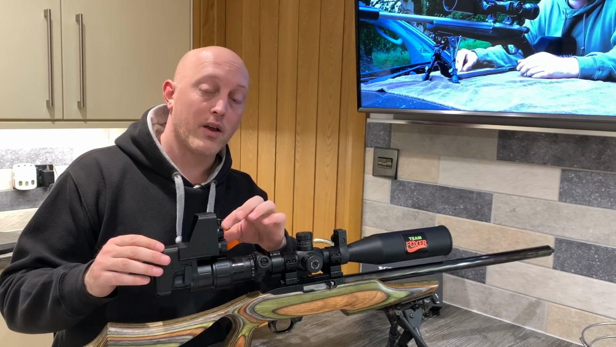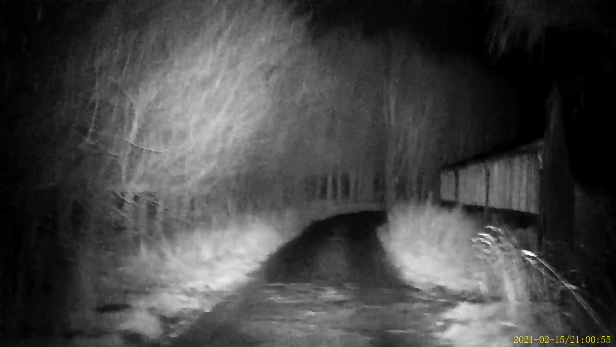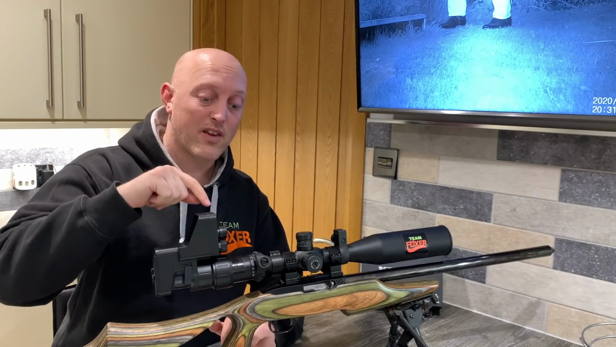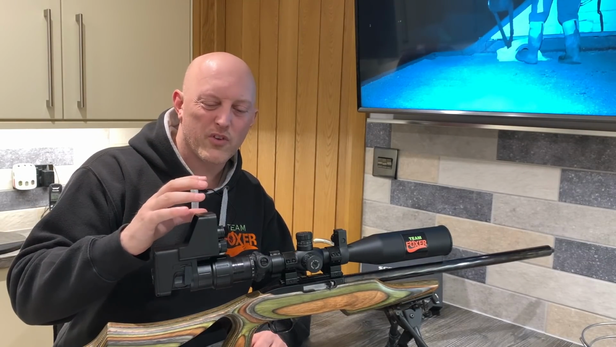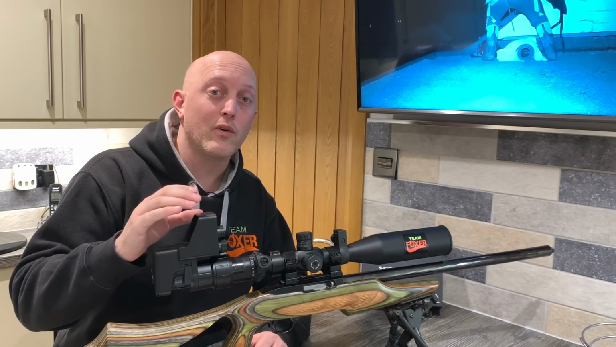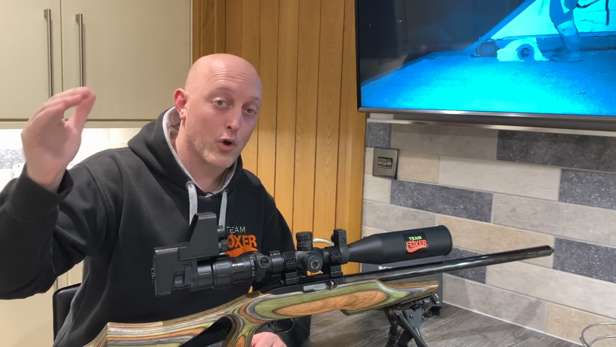The built-in IR is zoomable, so you can actually focus the beam down into a little tight spot. That's particularly handy if you're taking shots that are a little bit further away, and I would say with the right scope it's probably good enough for ranges between 70 to 100 yards.